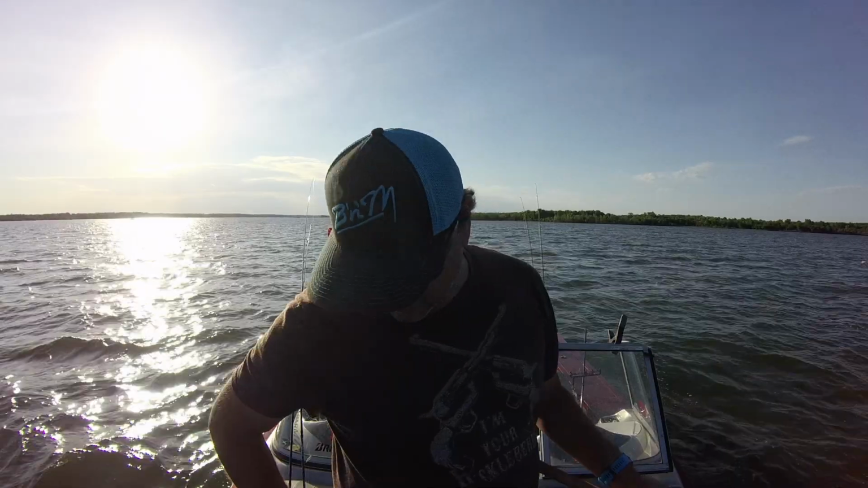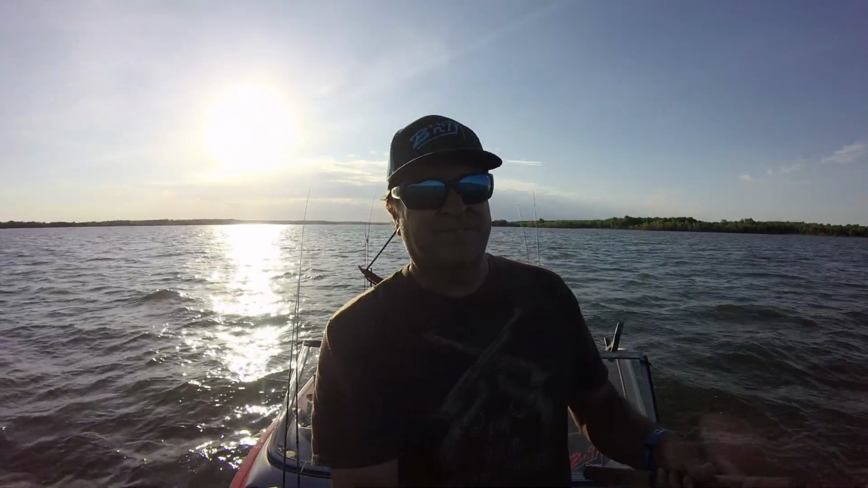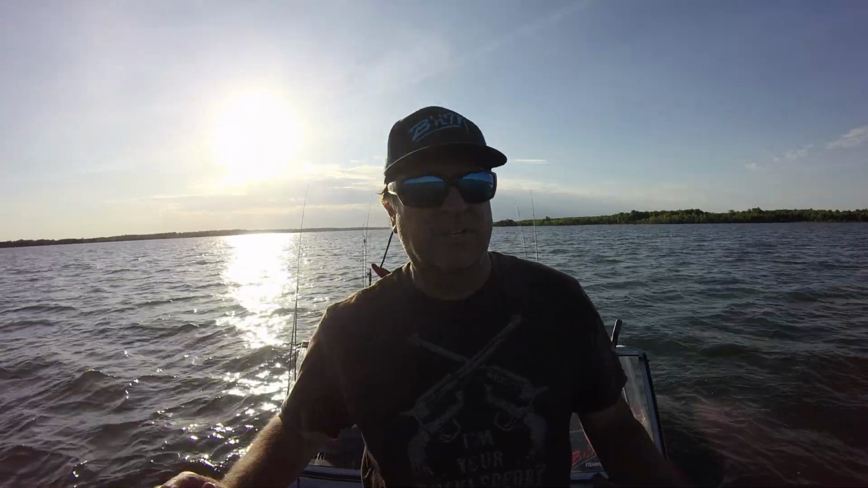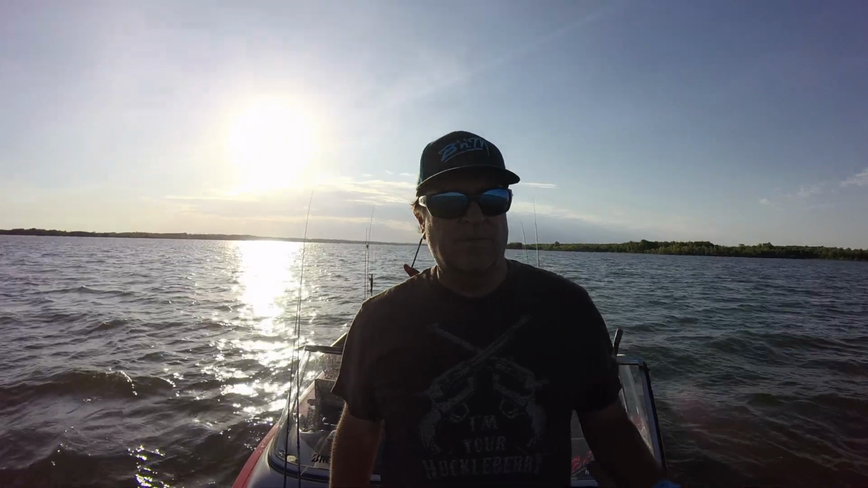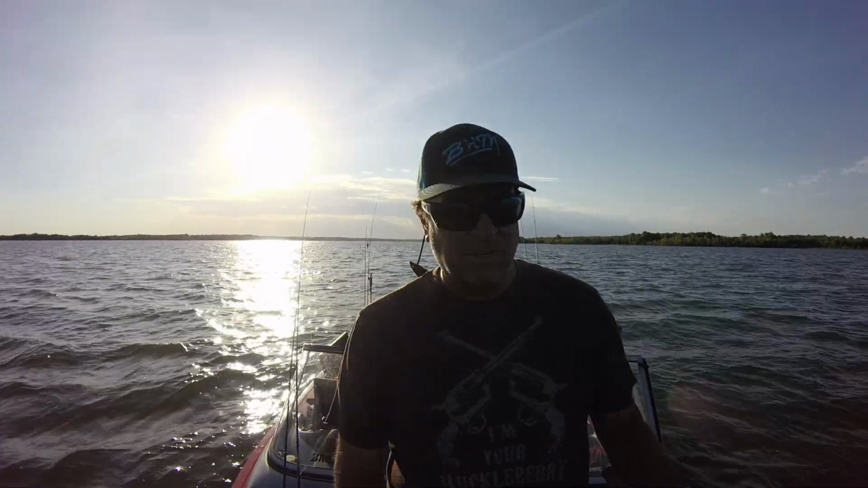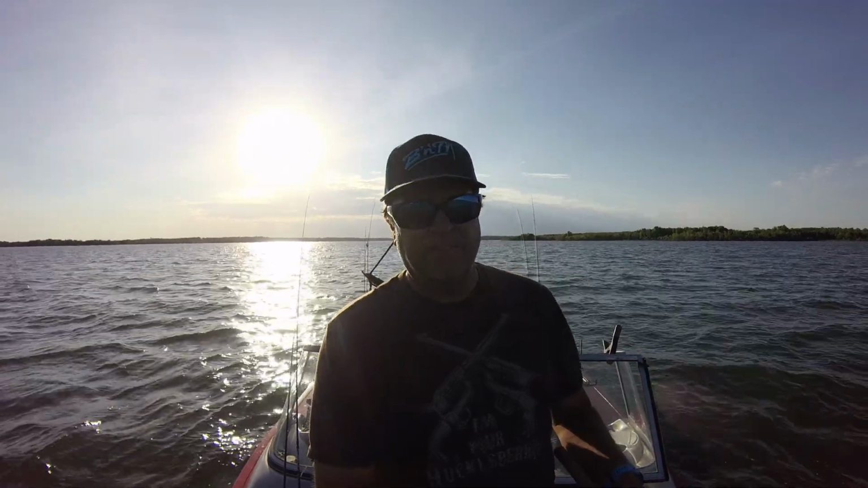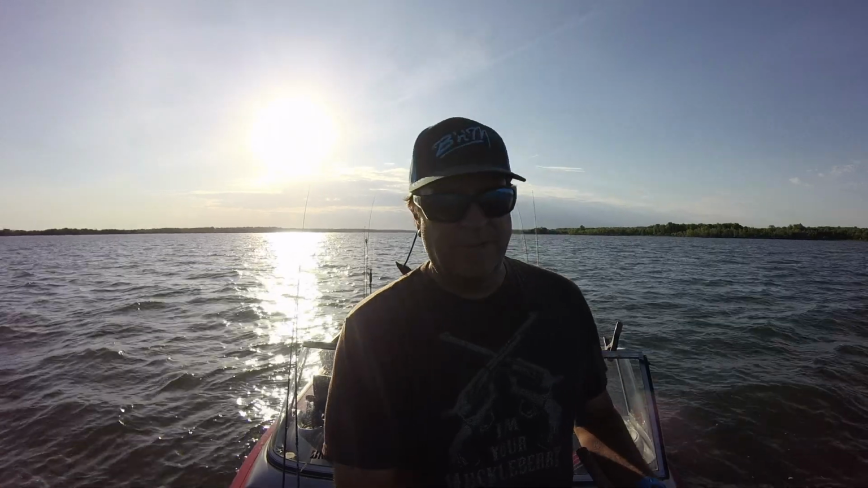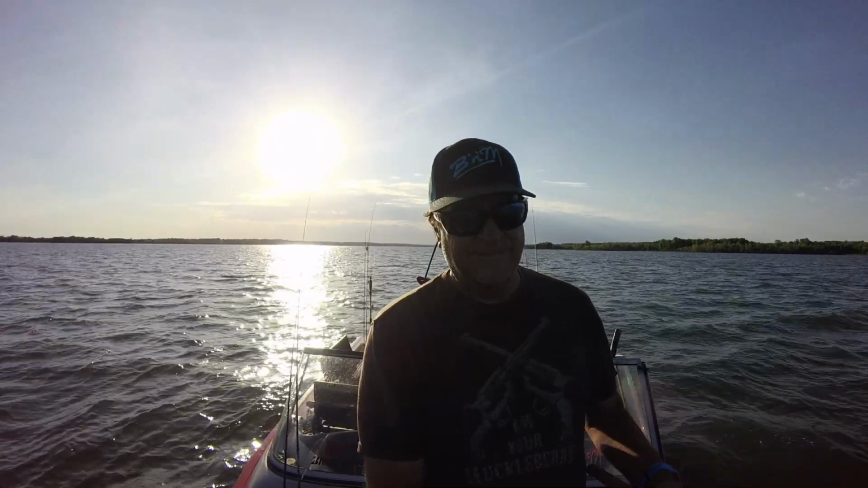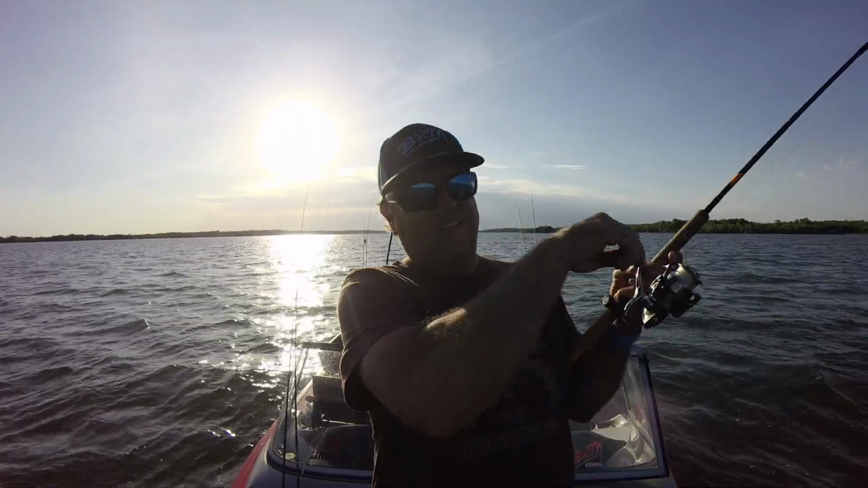Throw it out there. 10. Thought I saw my line jump there. 11. 12. Right there, I'm probably right. Need to start reeling so we don't get caught up in the brush piles, but these fish are hovering above. There he is.